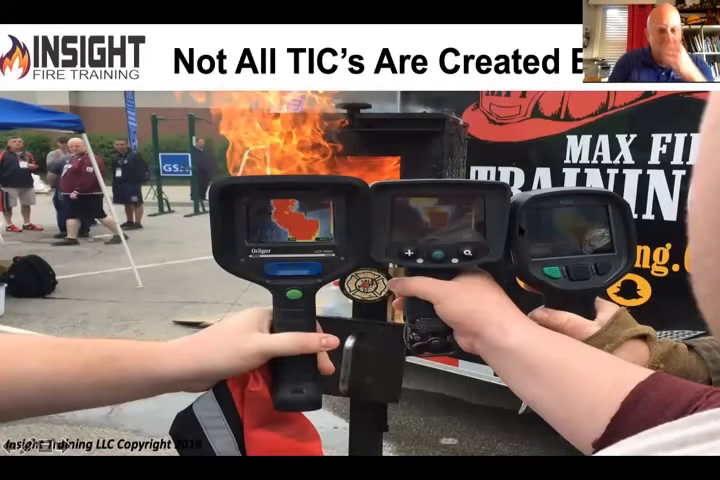So here's the point of all my rambling. Not all cameras are created equal, and all the cameras you just saw are anywhere from 20 years old to as new as 3 years old. I haven't showed you one that's brand new on the market yet. So let's look at why these cameras are not created equal and why you should understand your tools.